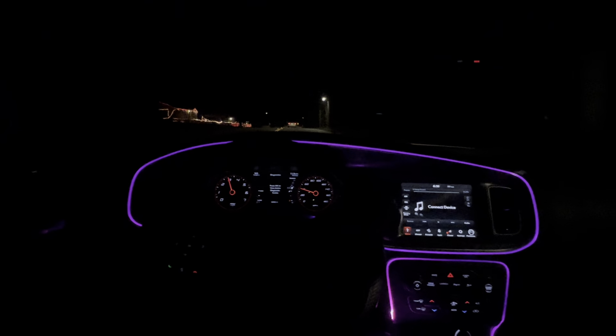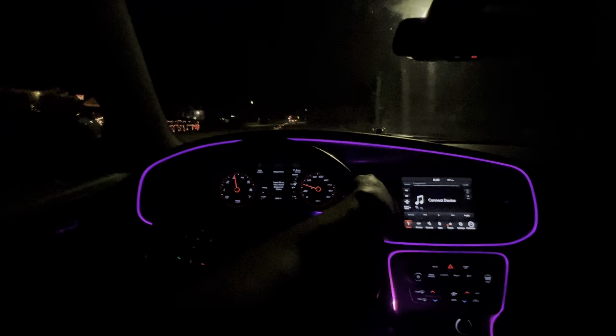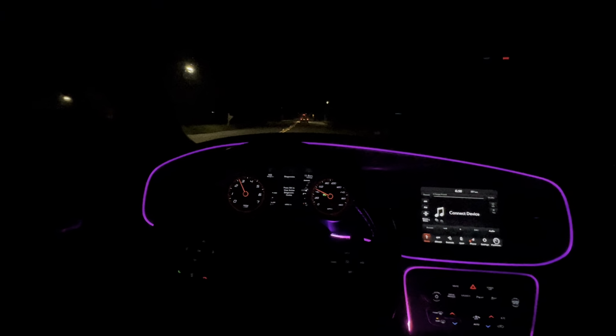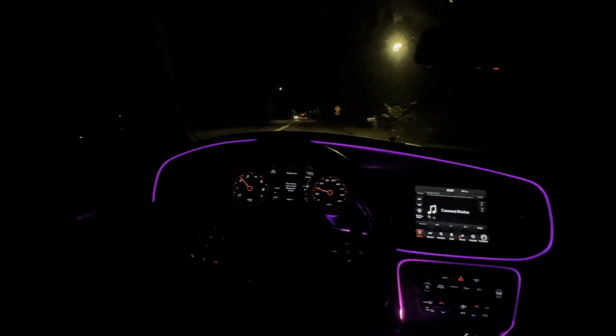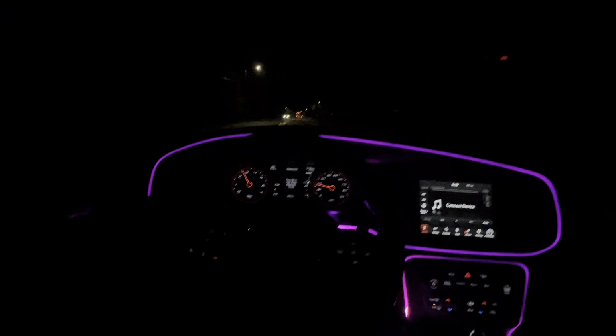Little nighttime cut up, man. I can't have the window down too low, but the wind is nippy out here, boy. I got the window cracked like this, and it's still like the wind just cutting through here. I got all four on like that.